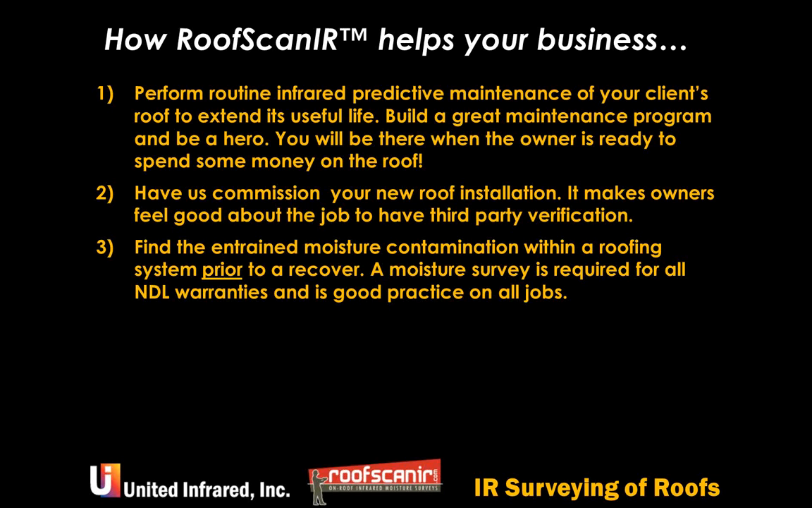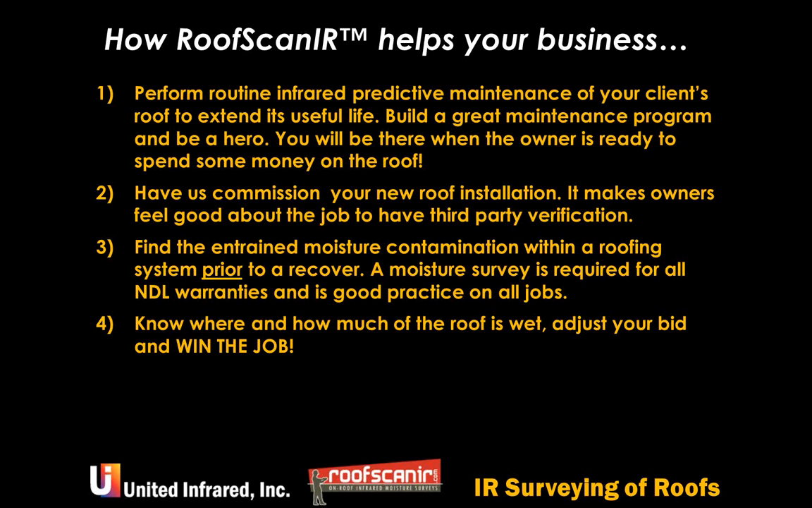I think it would be the initial water that was trapped under the original roof prior to the recover roof would at least have some liability there. But the point that you're making is that any such scenario probably leads to litigation that can be avoided with a third-party infrared scan prior to recover roofing. Exactly. All right, so know where and how much of the job is wet so you can adjust your bid